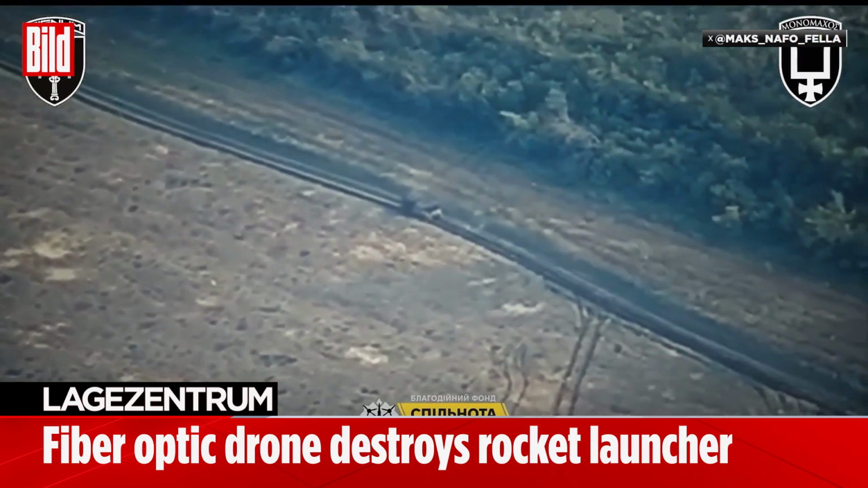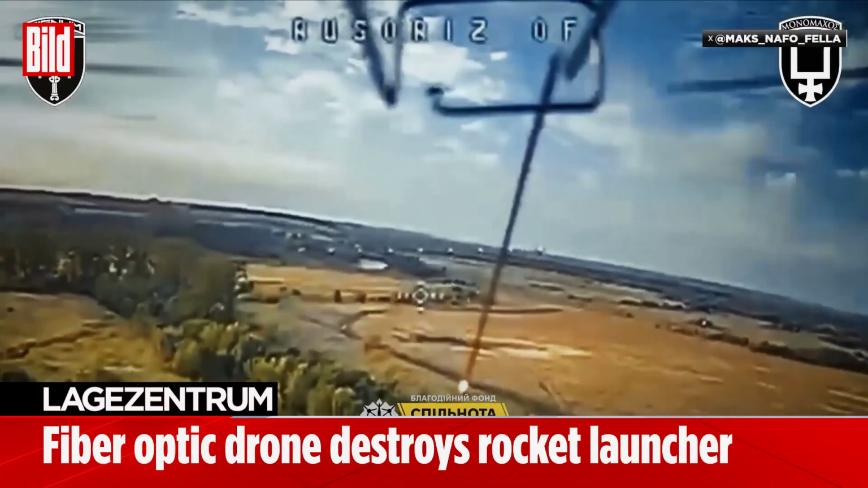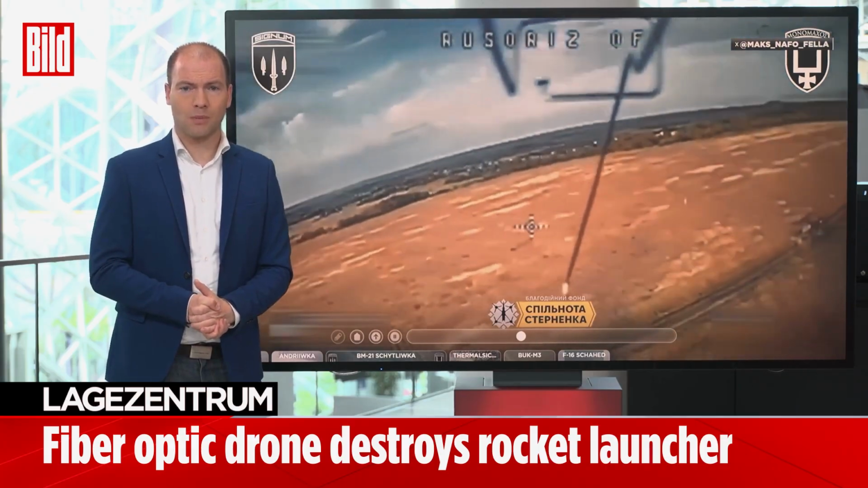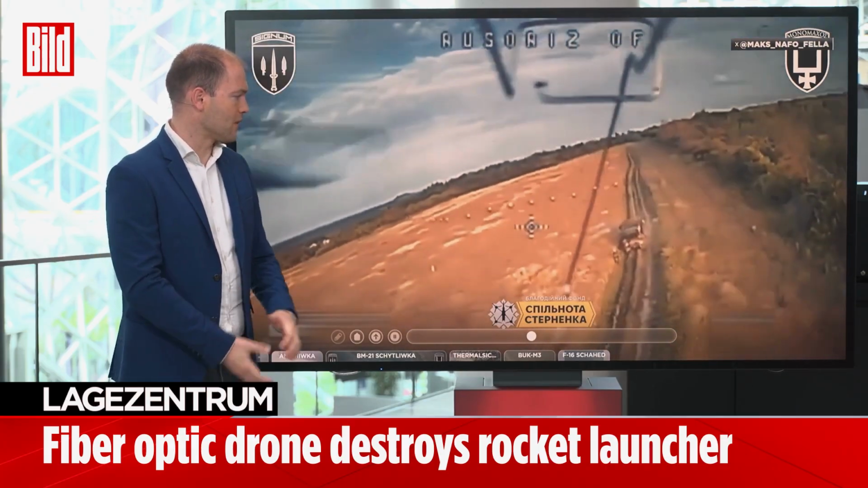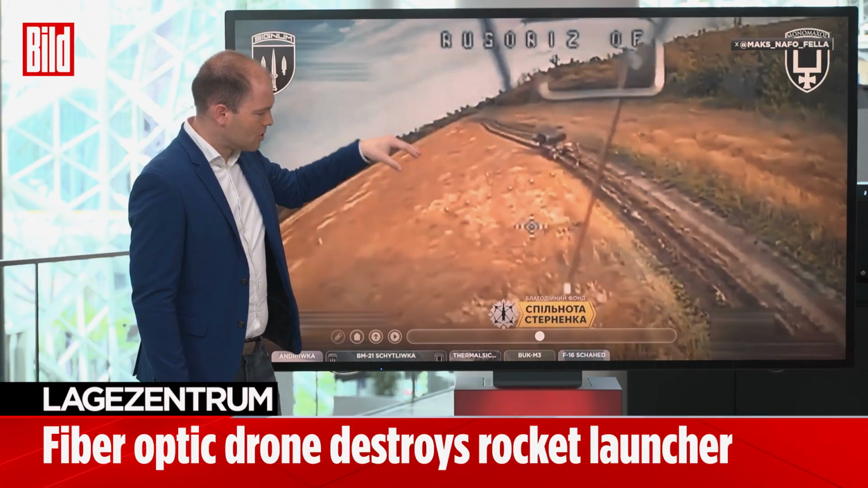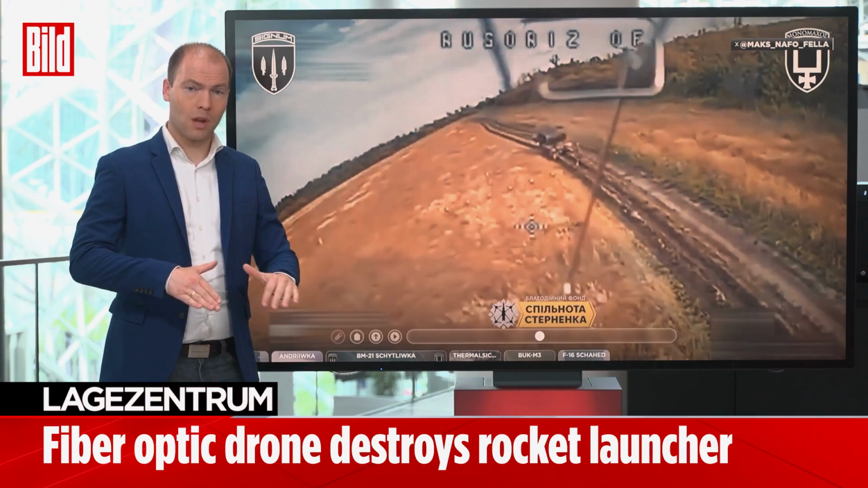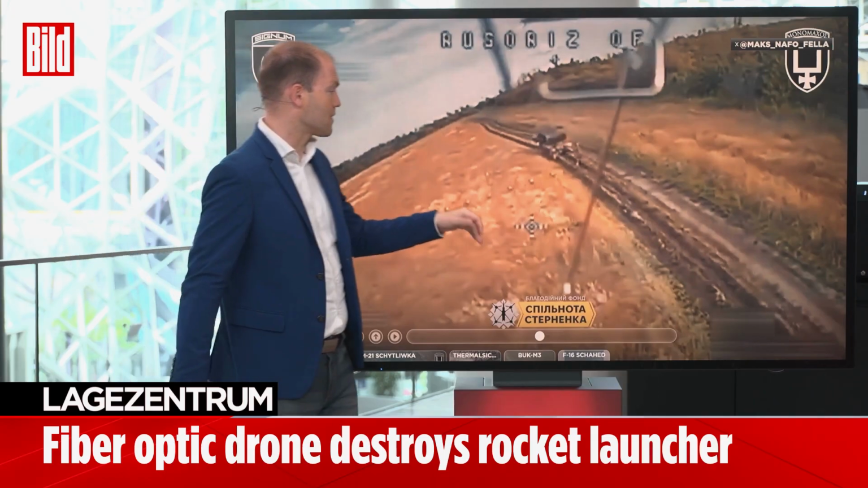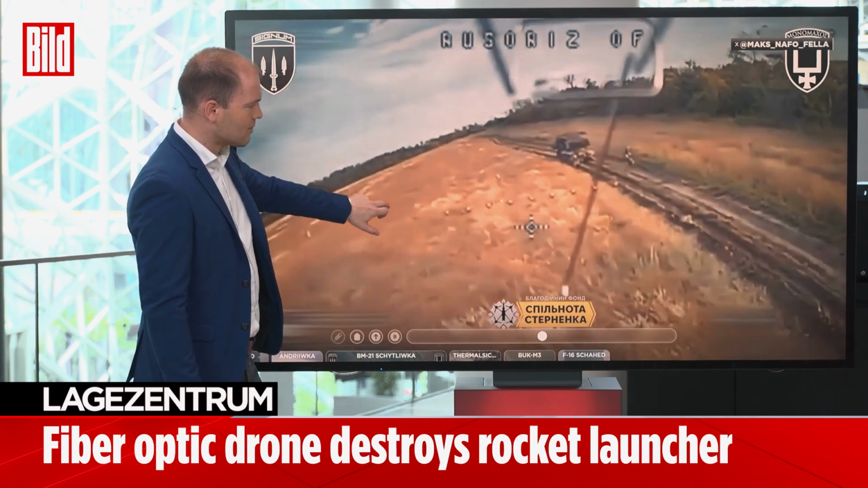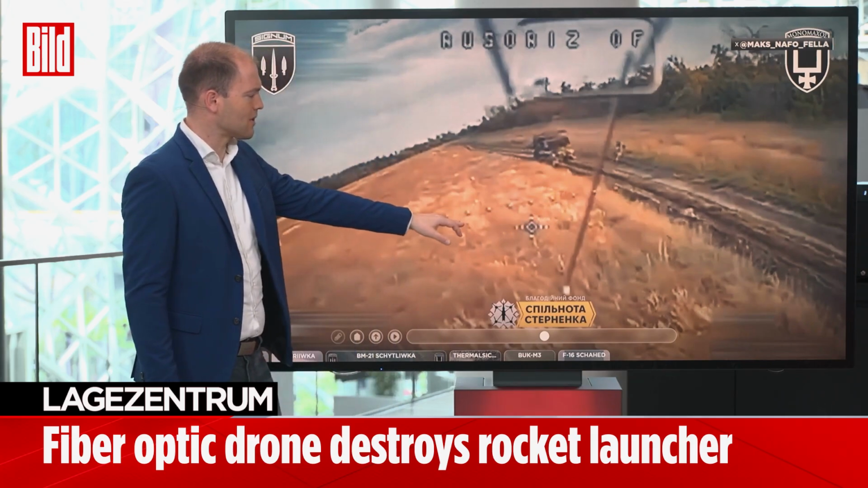And now, as we observe, the approach begins to unfold of the Ukrainian drone. And it's a fiberglass drone, as you can relatively well see. Right now, we don't have any static, we don't have any interference with the radio signals, but we have that very, very clear signal that's maintained all the way down to the ground. And it clearly shows, even as we near the horizon or the ground, the signal doesn't degrade at all. We're dealing with a fiber optic guided drone here. And now you can see how some of the Russian soldiers are running away. They've essentially heard or seen the drone and are now trying to get away.